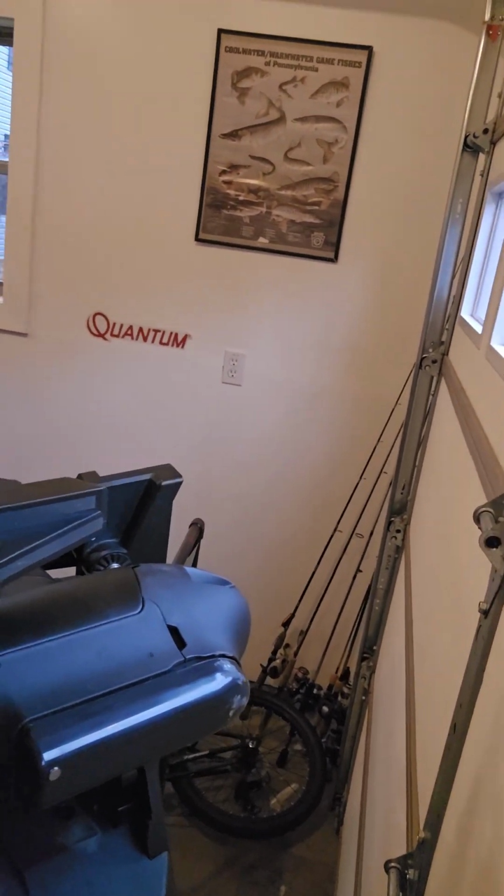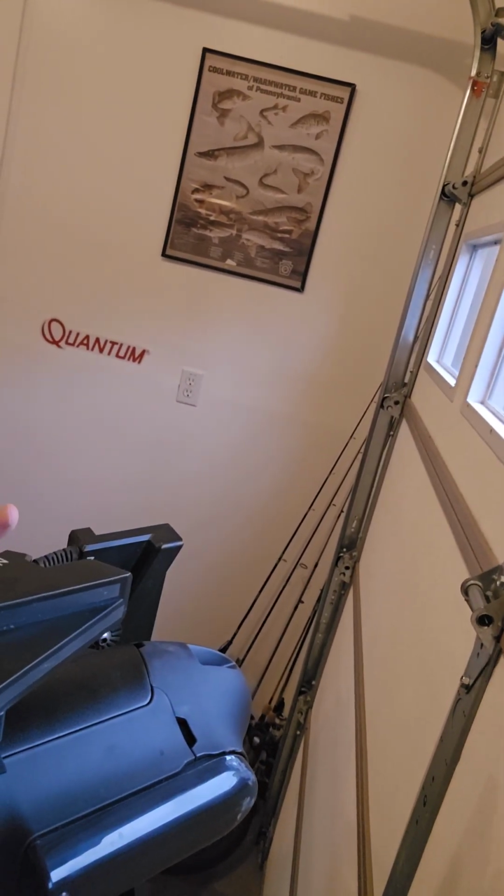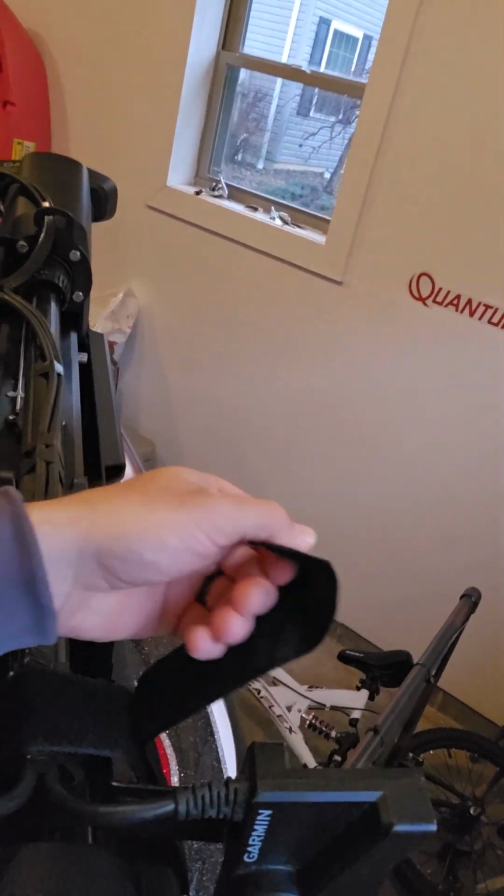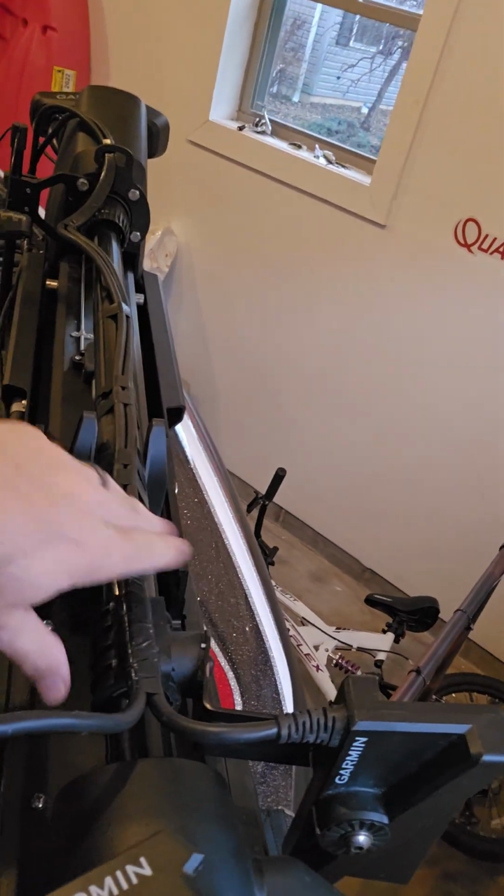I've got the forward-facing on here. That's a Fish Obsessed 0-degree mount. I'm waiting for the Fish Obsessed Dominator perspective mount to come out. I just have it here, kind of hard to see, on the actual Garmin mount, which is good.